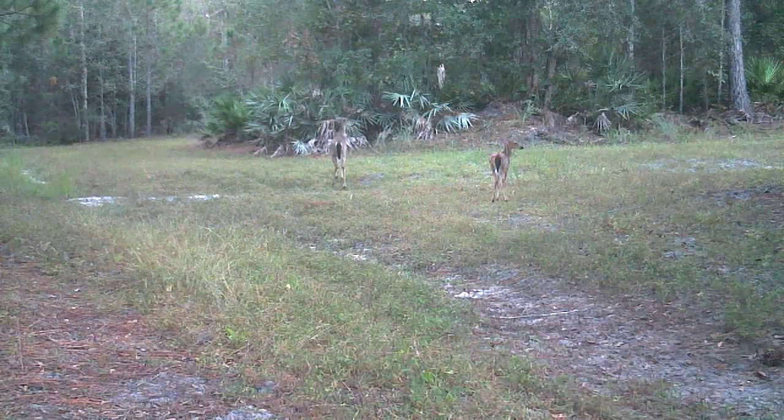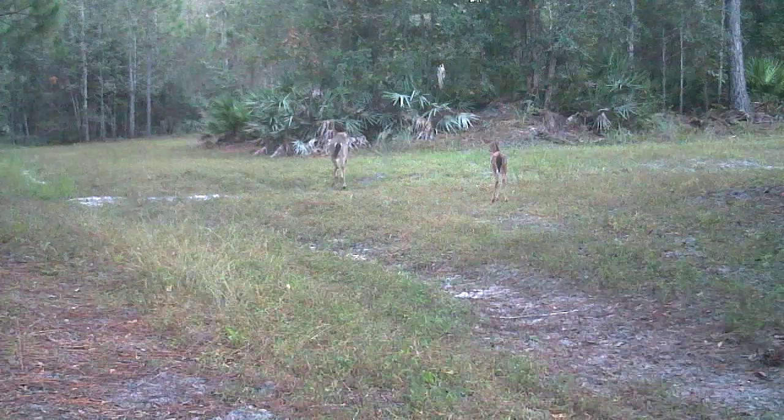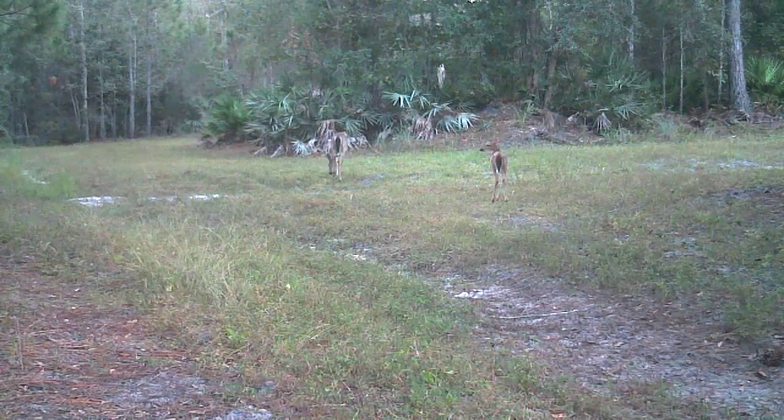The typical rut in Florida in this area is approximately the second week in October. But by the looks of that spotted fawn, I would have to say that doe was bred this year. So she was bred really, really late.